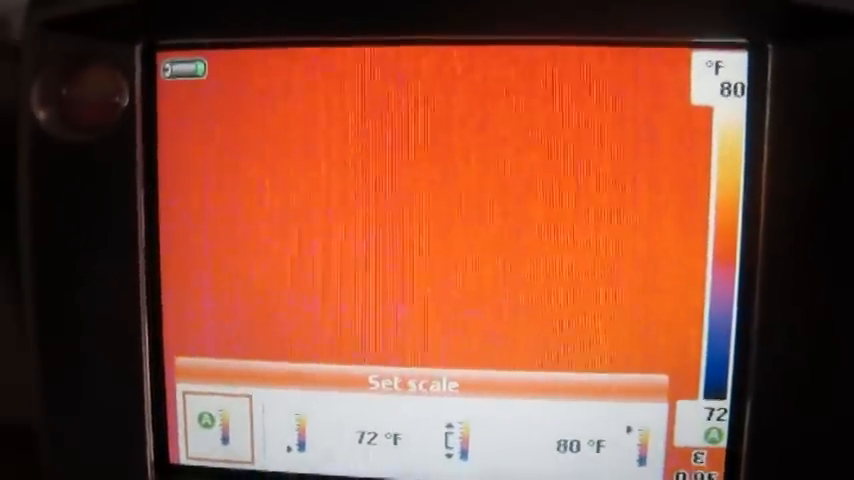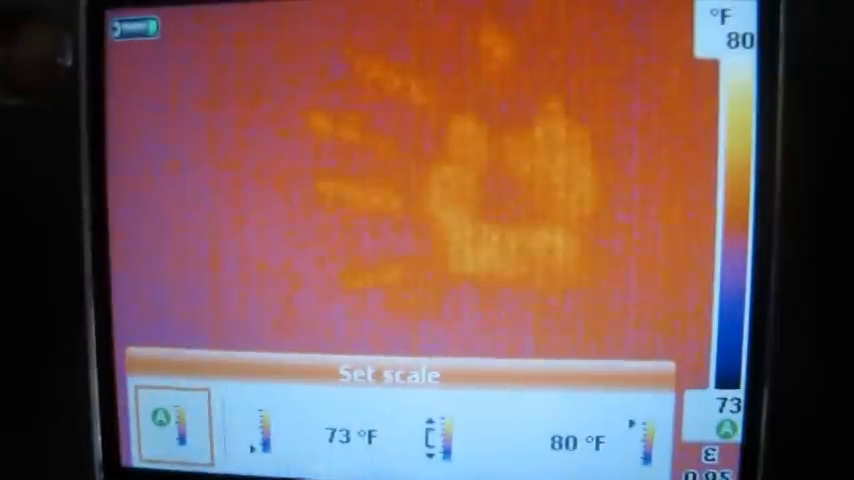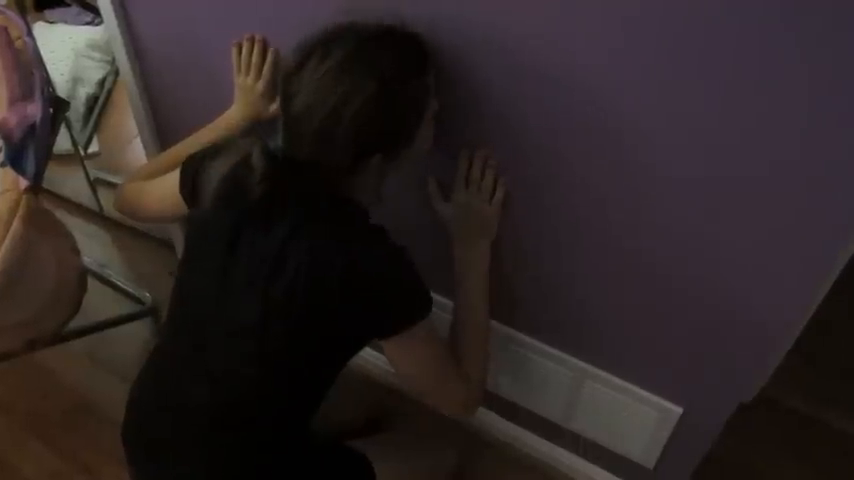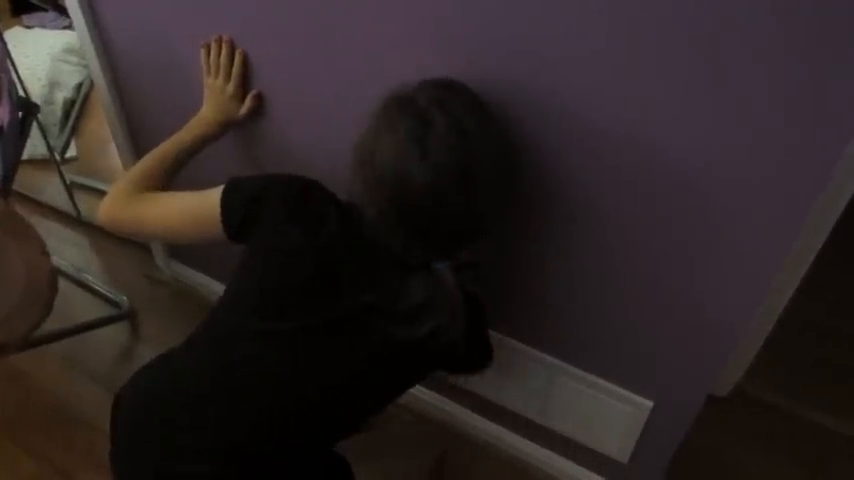Alright, and just to show you how sensitive it is, just a split second's all it takes to pick up that heat. You get your kids to do stuff like this. And you can get their face on the wall.